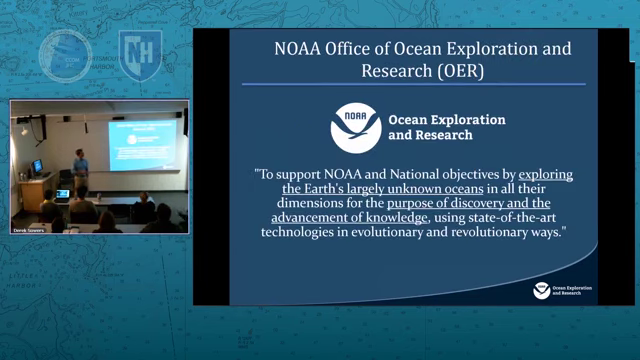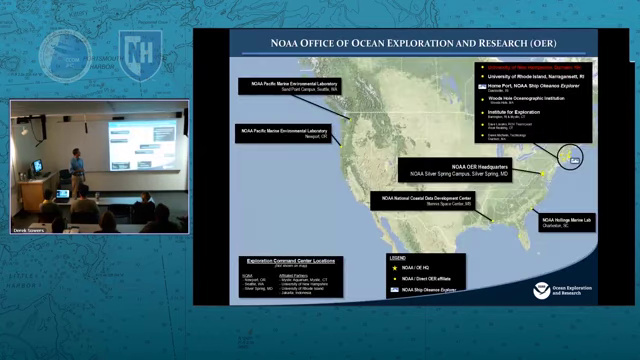So for the Office of Ocean Exploration and Research, this is our mission statement. To support NOAA and national objectives by exploring the Earth's largely unknown oceans in all their dimensions for the purpose of discovery, advancement of knowledge, and using state-of-the-art technologies in evolutionary and revolutionary ways. So there's a real strong emphasis here that this isn't about really hypothesis-driven research. It's about exploring ocean areas that we know very little about, and an emphasis on developing new innovative technologies.